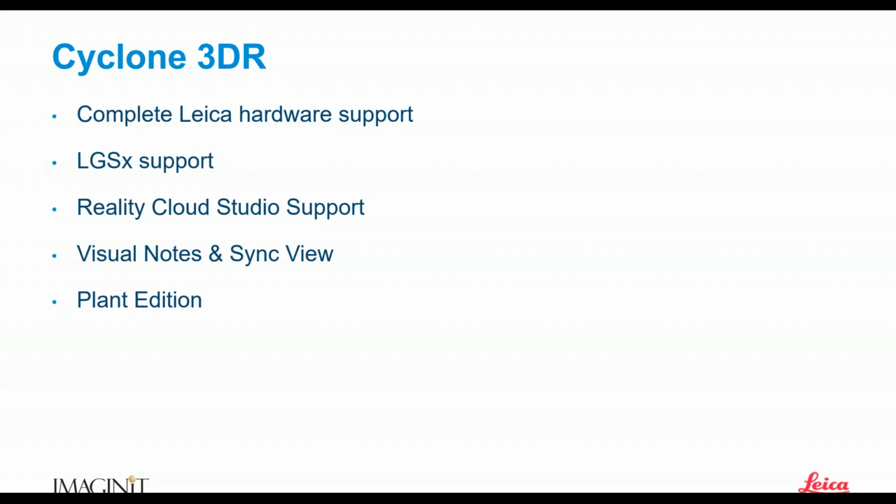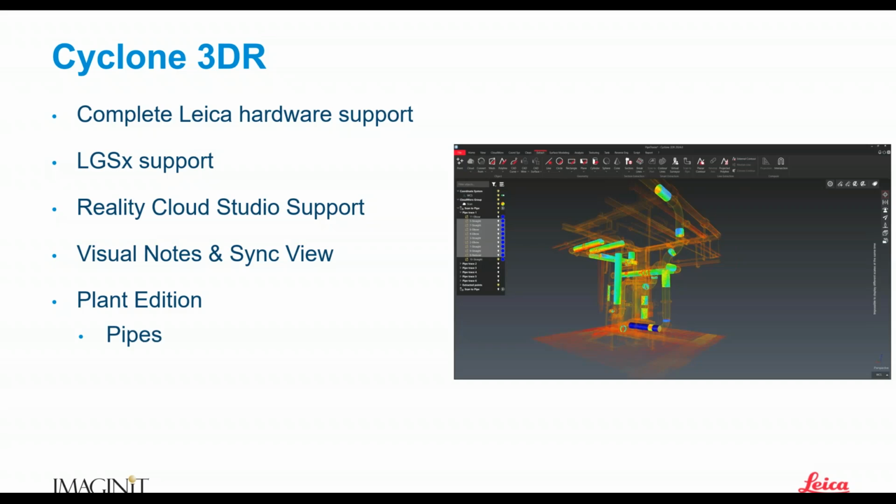All right. Then we have the plant edition, right? And plant edition is something new. There used to be different modules for 3DR, and one of those modules used to be the tank edition or the tank module, which allowed us to do some tank analysis and things like that. Leica has since renamed that, and that has now become the plant edition, because plant allows us to do pipes,